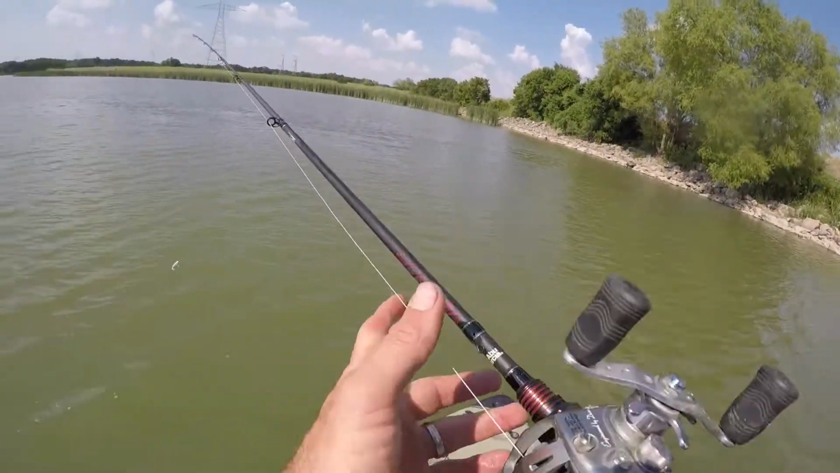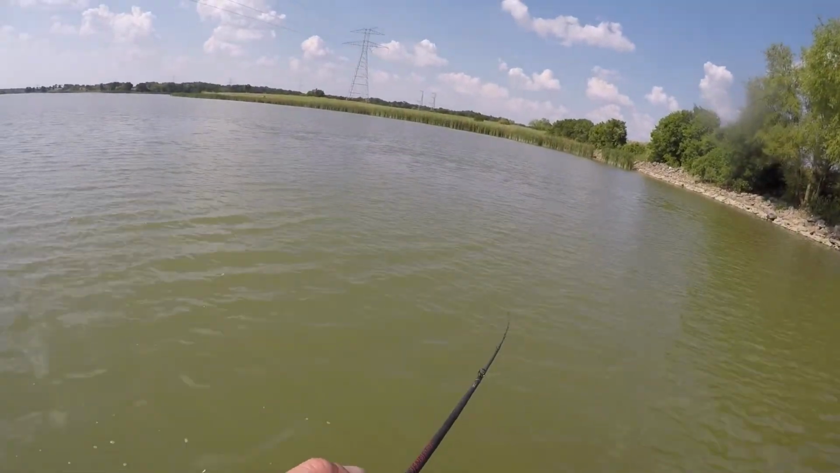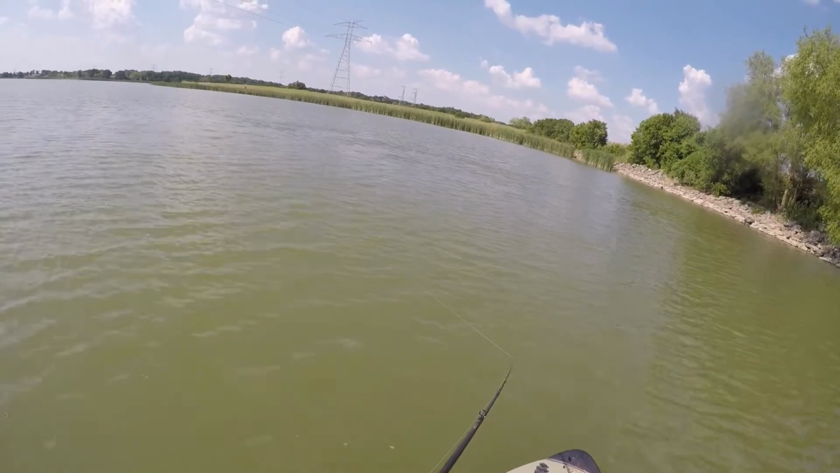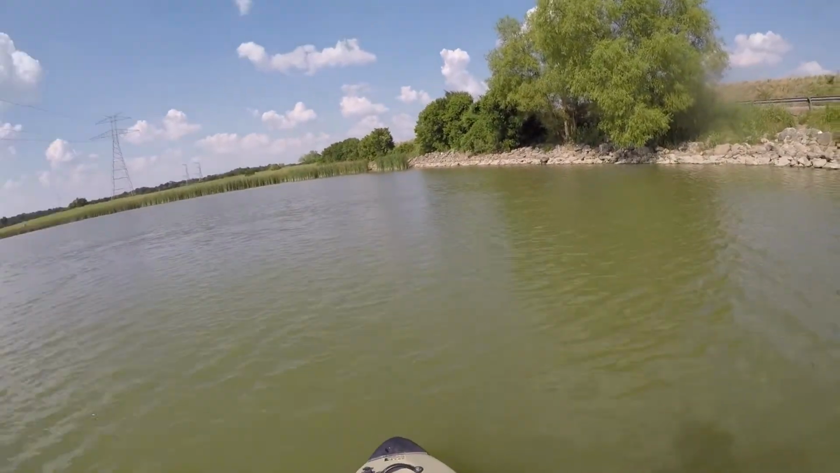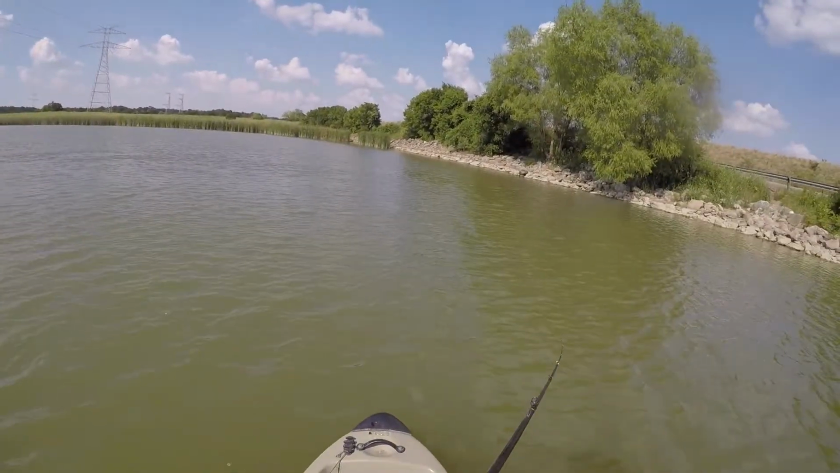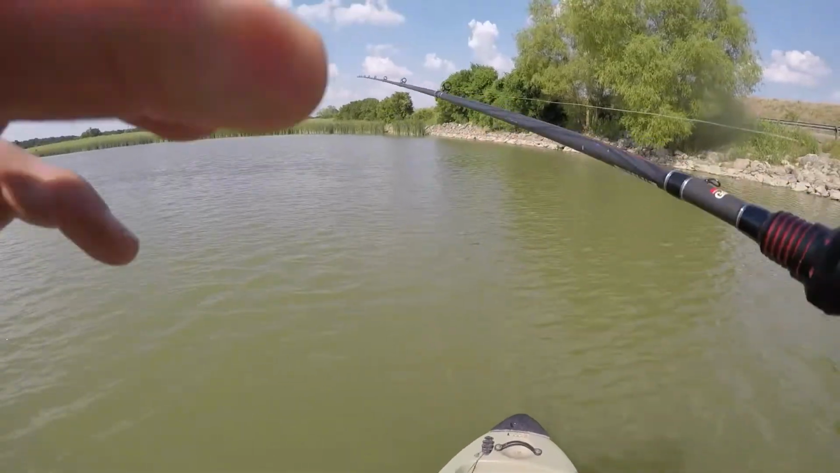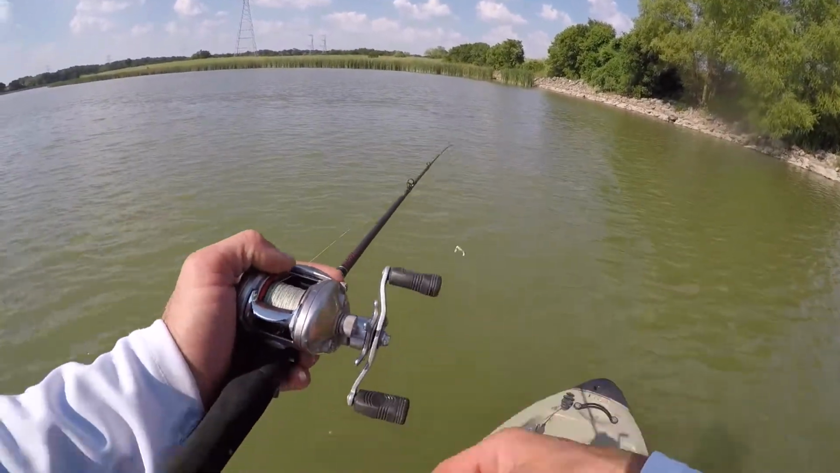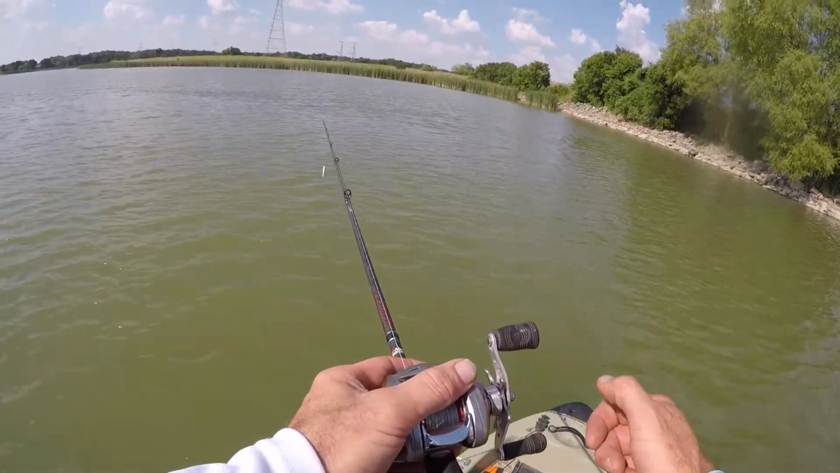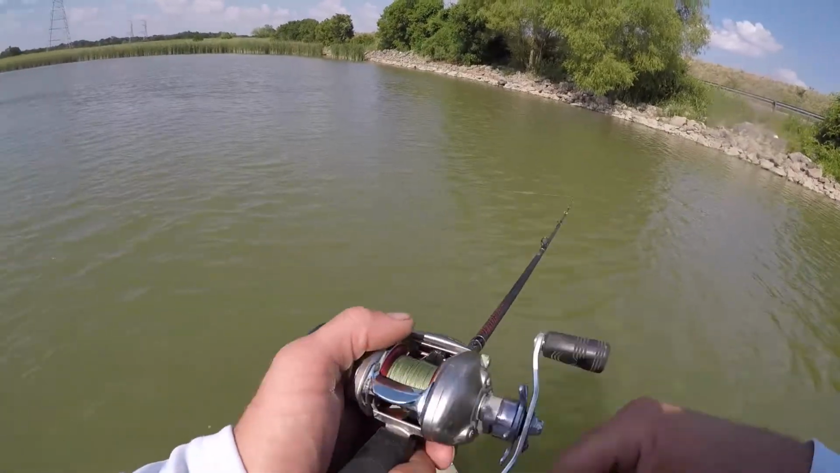It's just a jig head, like a oaky or something like that jig head with a little shad profile bait, and I super glued it on there. That guy was looking hard. Dumped it.